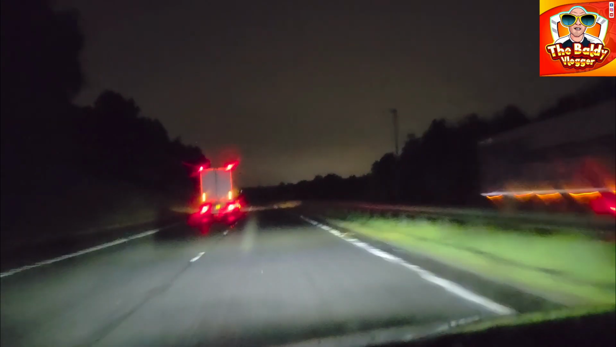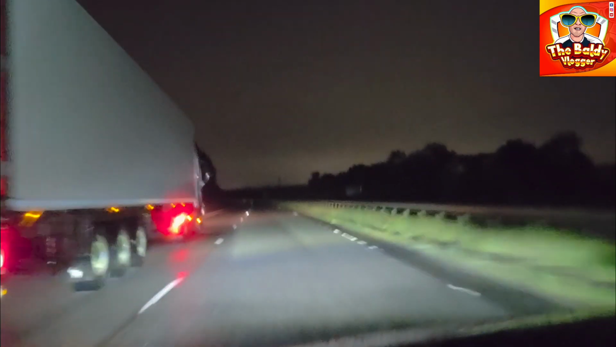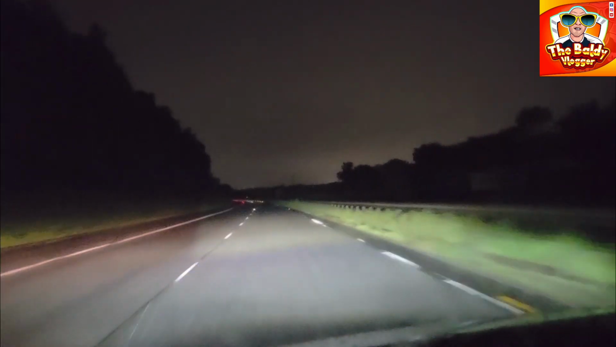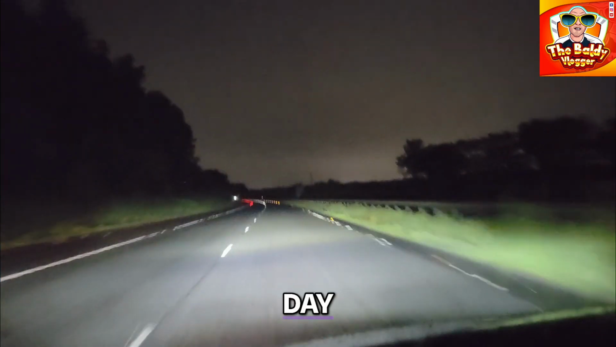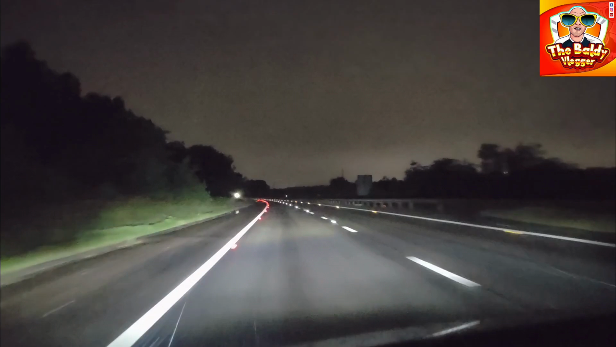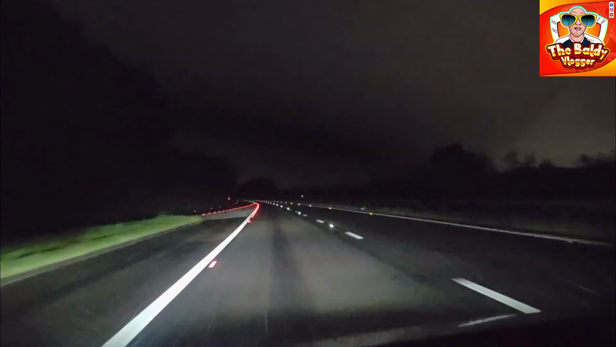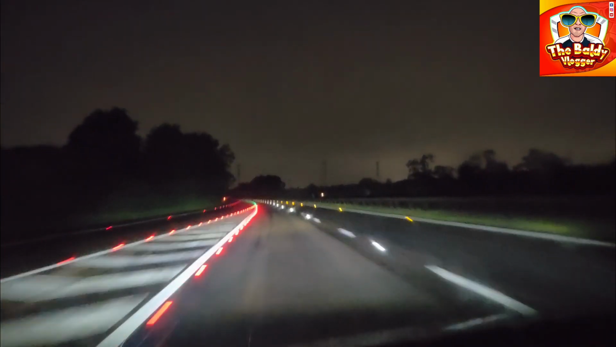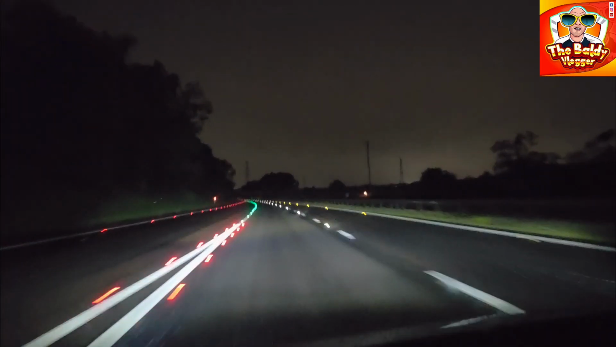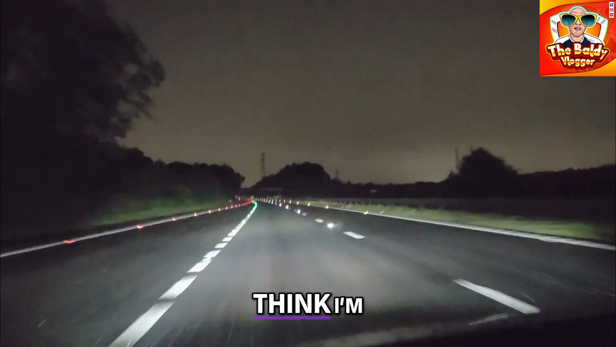I charge every day because of my job, which means it costs me on average £1 per day to charge my car. And that £1 per day will get me 270 miles. Some people slag my car off, slag electric off. But with prices like that, I think I'm getting the last laugh.